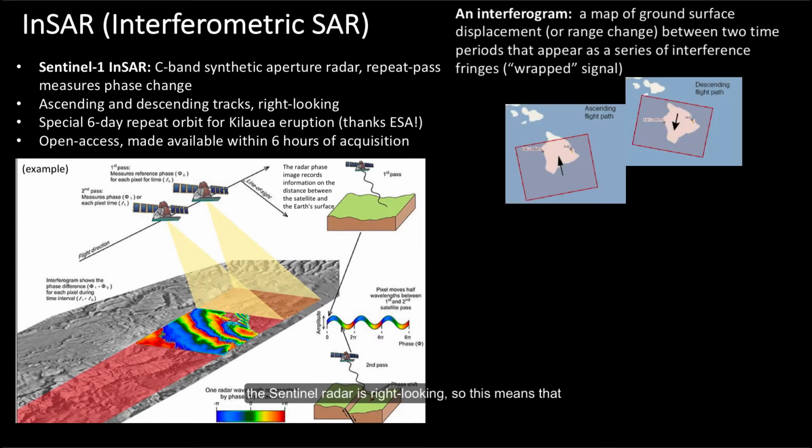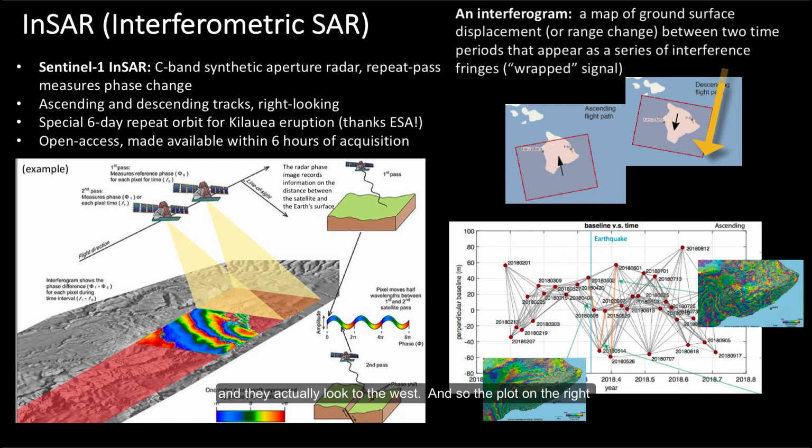And the Sentinel radar is right-looking. So this means that when we have ascending tracks, these are tracks that fly from the south to the north, and they look to the east, whereas descending tracks fly from the north to the south, and they actually look to the west. And so the plot on the right here shows the many Sentinel SAR acquisitions of Kilauea throughout the 2018 summer, and also the suite of combined image pairs that one can use to develop a really large comprehensive suite of InSAR data.